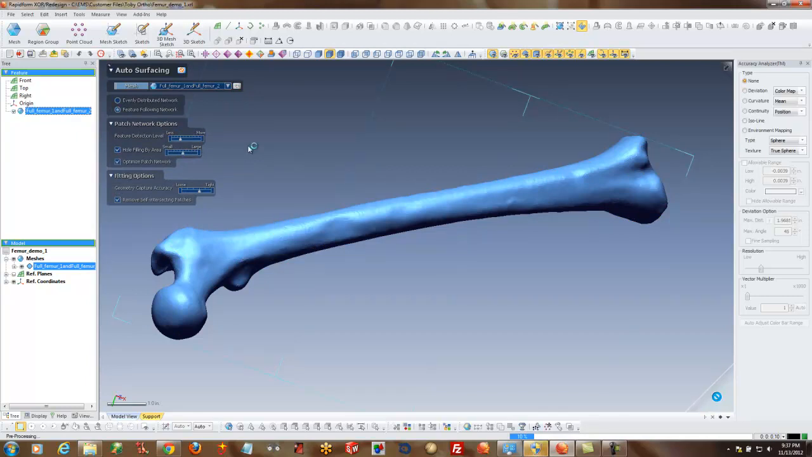What this is going to do is calculate and build what we call a quilted patch of surfaces over the part. Using the feature following network, it's going to try to minimize the amount of surfaces required to auto surface this, with a more intelligent set of surfaces that follow the shape of the part. As you see here, it's calculating.